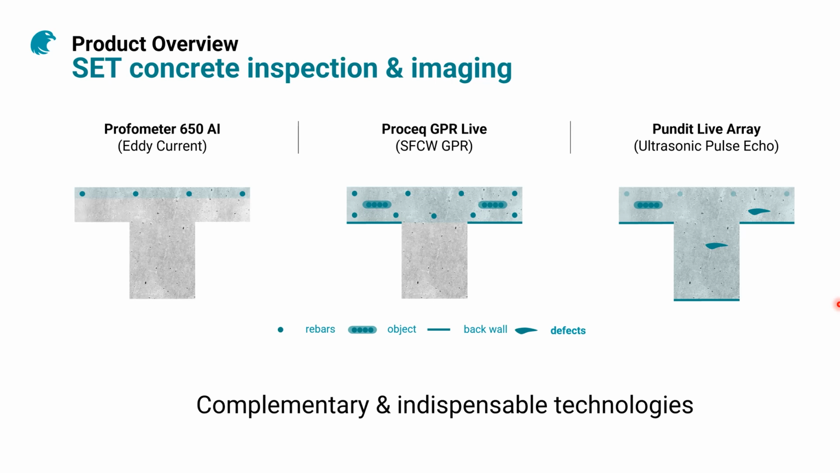So with the Profometer family and eddy current technology, you are very shallow, very precise, but very shallow, not more than 10, 12, 15 centimeters, depending on the conditions. But here you will only be very precise to locate the rebars, only metal, to estimate the diameter of the rebar, and of course the concrete cover, which is very important in civil engineering, structural engineering, and for the durability of the structure. But you stop here.